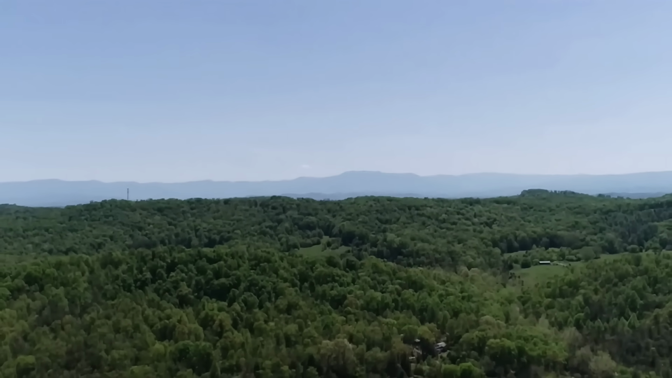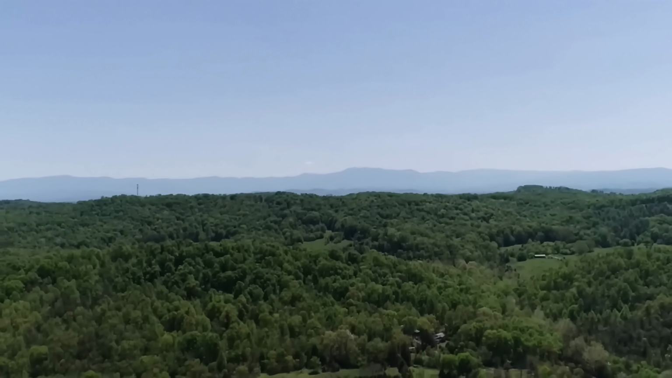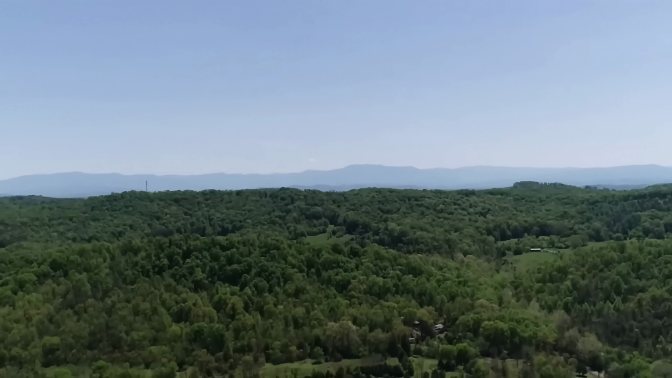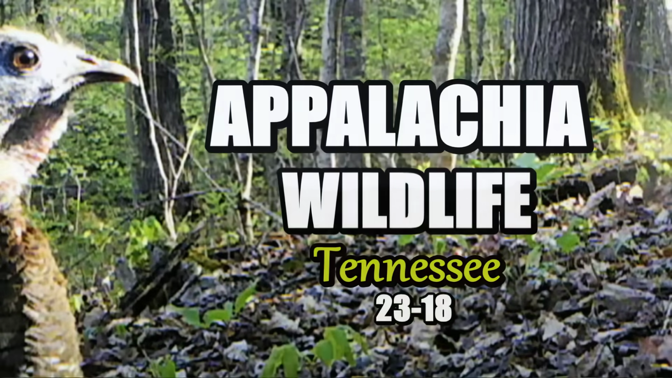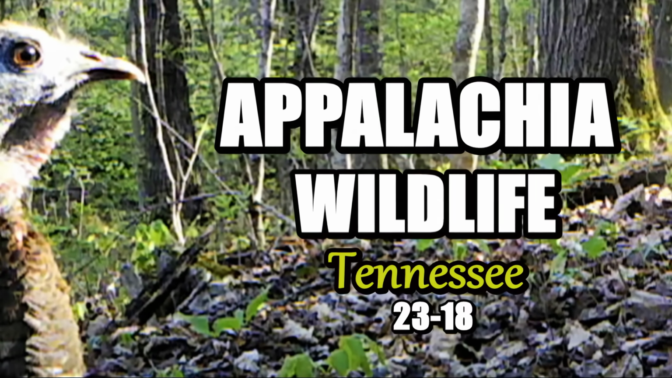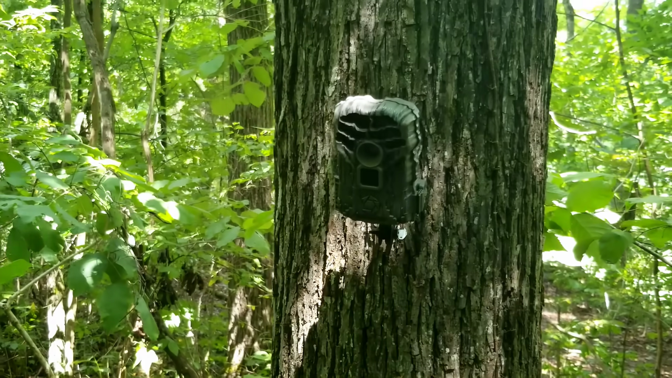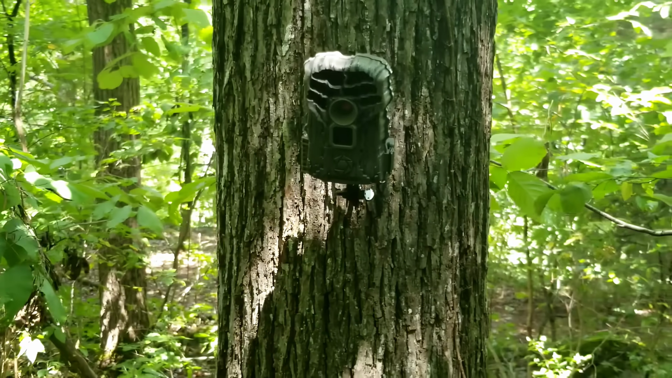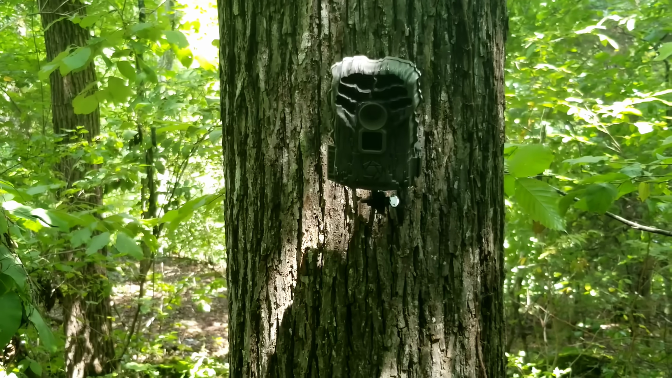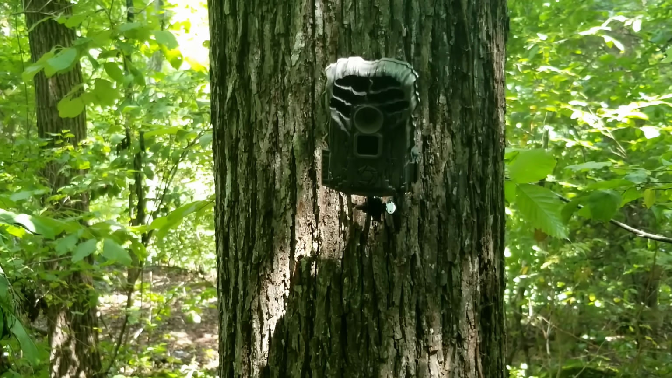Friends, you're looking at the foothills of the Great Smoky Mountains, the ridges that come out of these mountains. And I've got cameras all across this ridge. For those who don't know anything about this channel, I do a weekly segment called As the Ridge Turns, Appalachian Wildlife. I've got these cameras spread all around this ridge, in the trees, under logs, down low, up high. And I film some crazy things every once in a while.